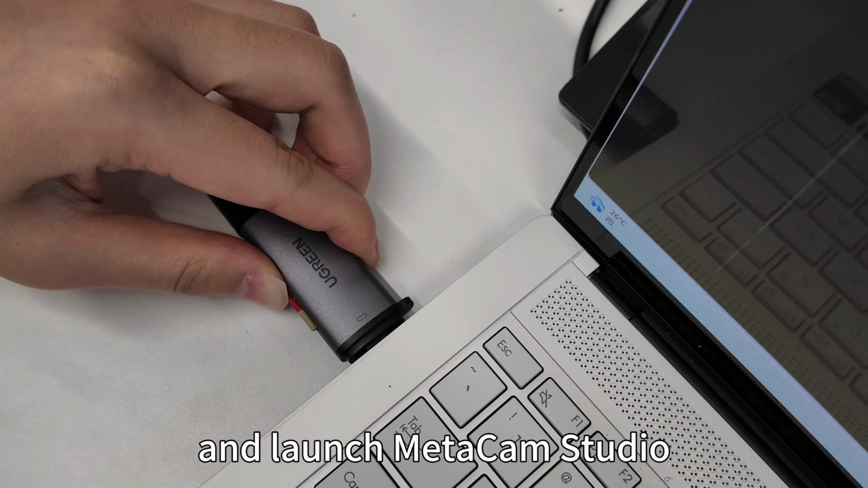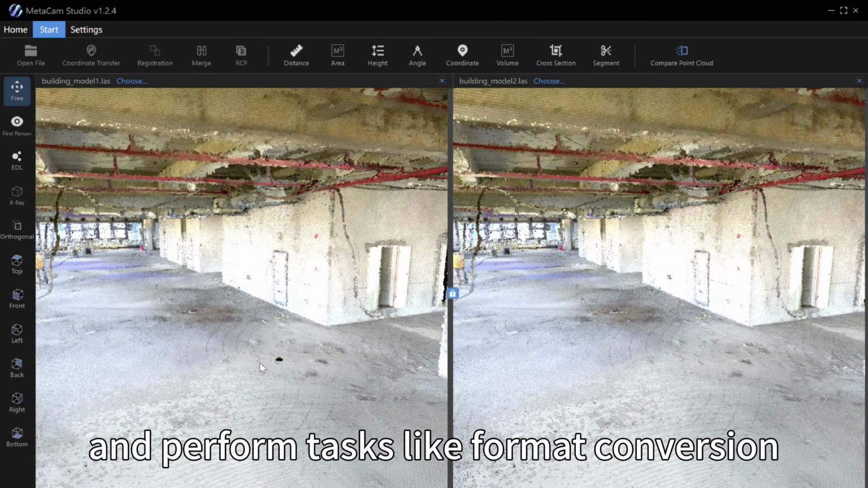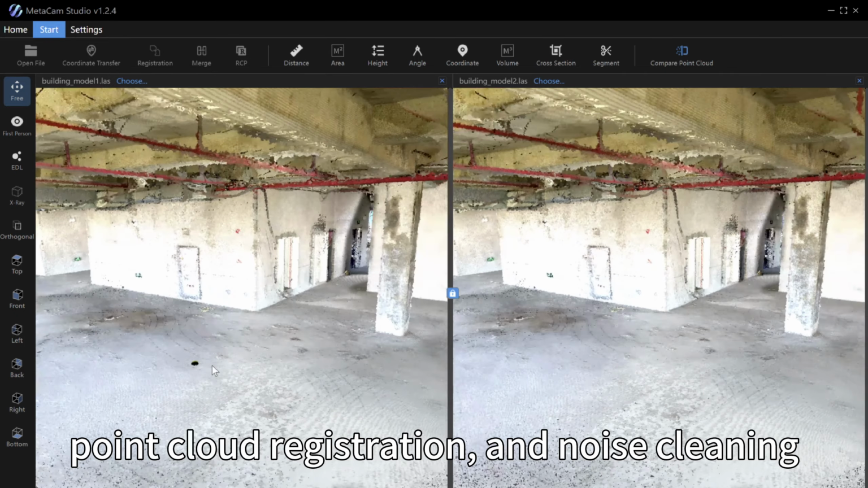Insert the dongle and launch MetaCam Studio. Import your data and perform tasks like format conversion, point cloud registration, and noise cleaning.